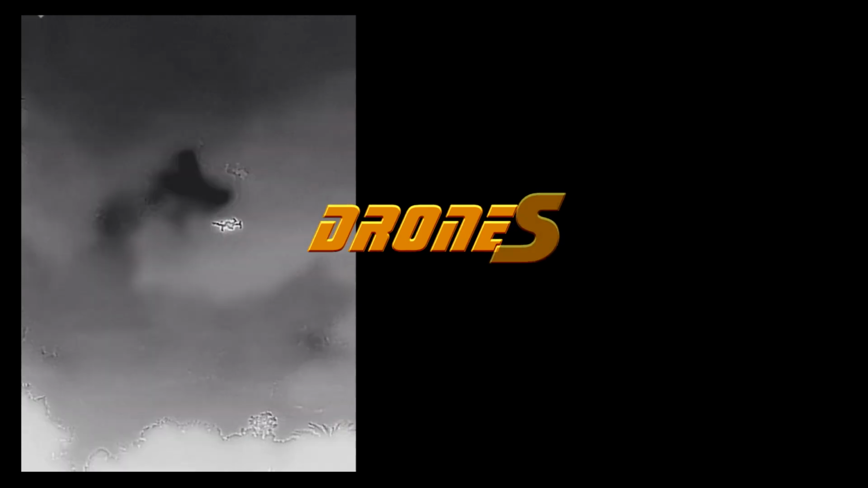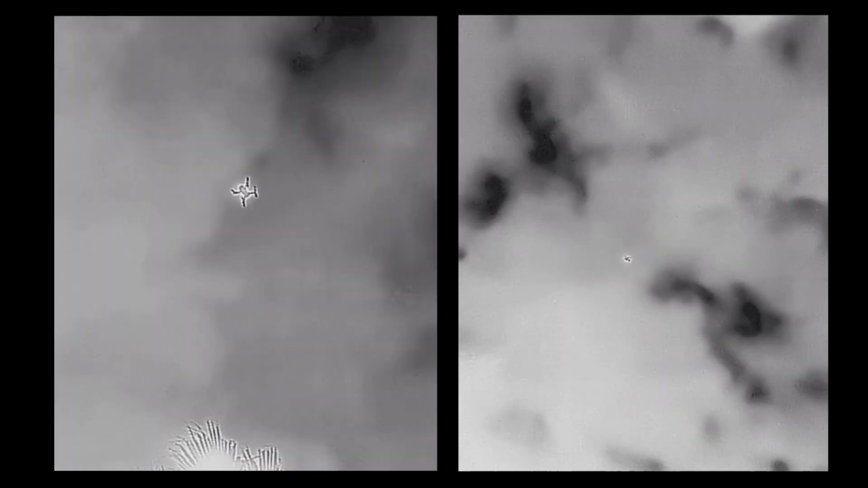Let's consider the thought they might be drones. Drones do have fantastic capabilities nowadays, for sure. However, I don't see the maneuvers these objects take to be drone-like for a few reasons, nor do I believe they are drones. One, even at the technical level drones are at right now, I don't believe they have these aerial capabilities. Two, there doesn't seem to be any reason for these erratic maneuvers. Three, the thermal signatures do not indicate that these 3 objects could possibly be drones.